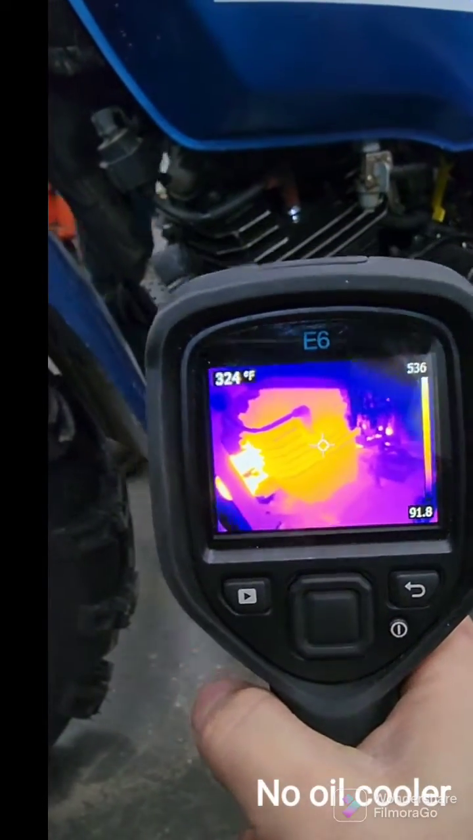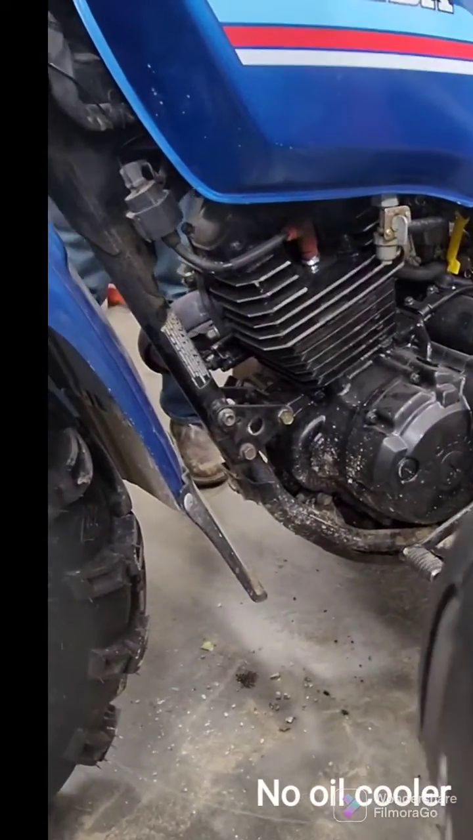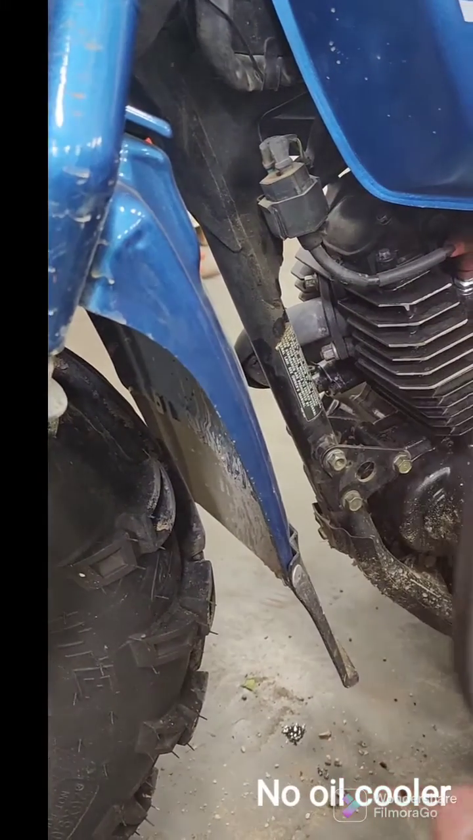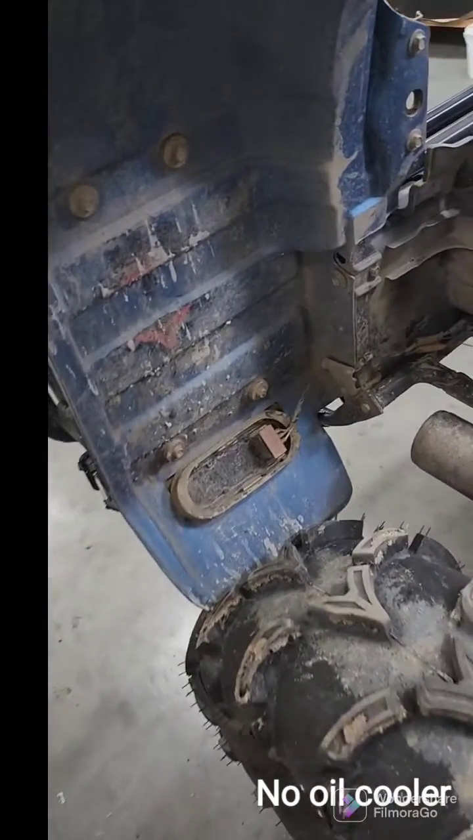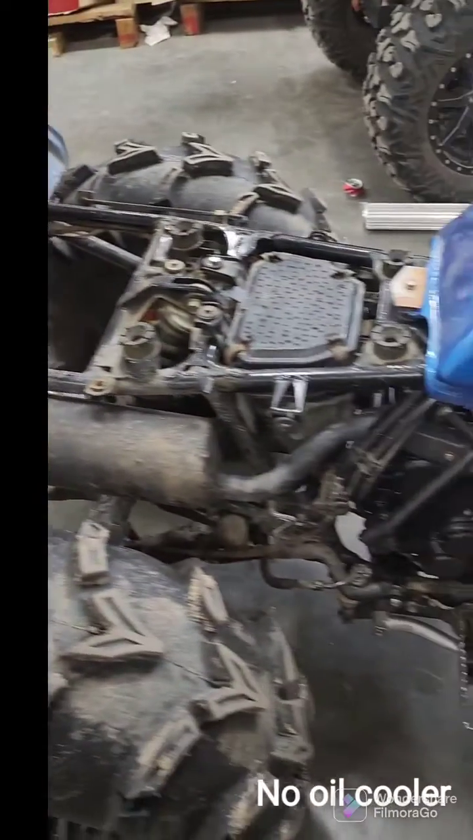Okay, shut him down. Okay, I got 15 minutes here. I got around 400 degrees. Looks like 395. 15 minutes. I did run it at 4,000 RPM instead of 2,000. Muffler temperature at 536.